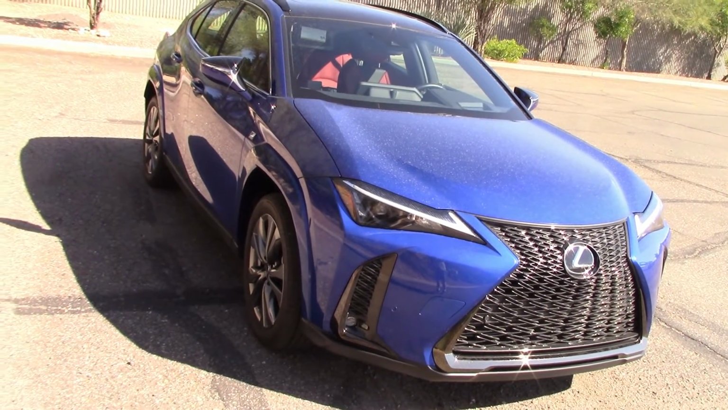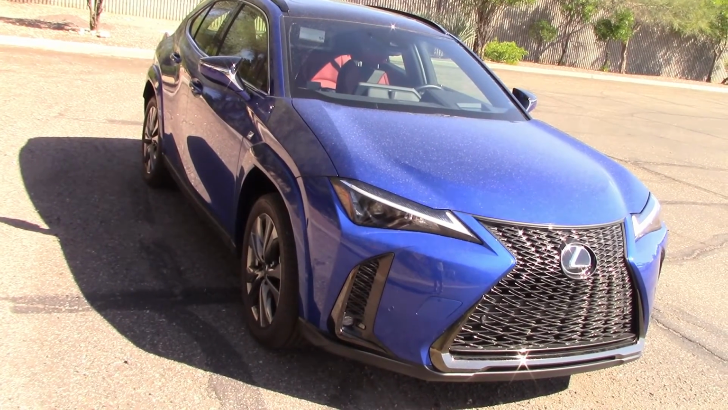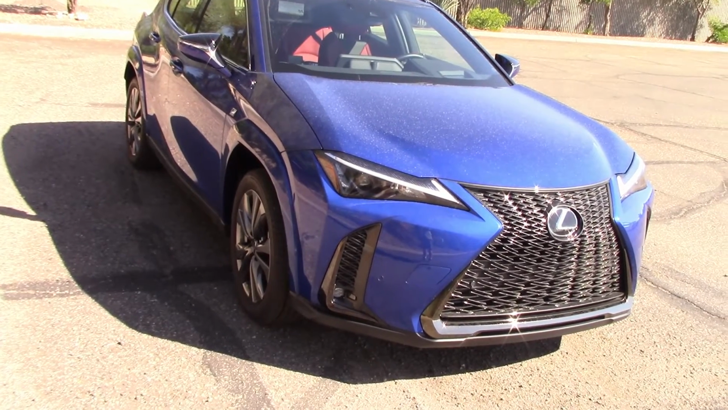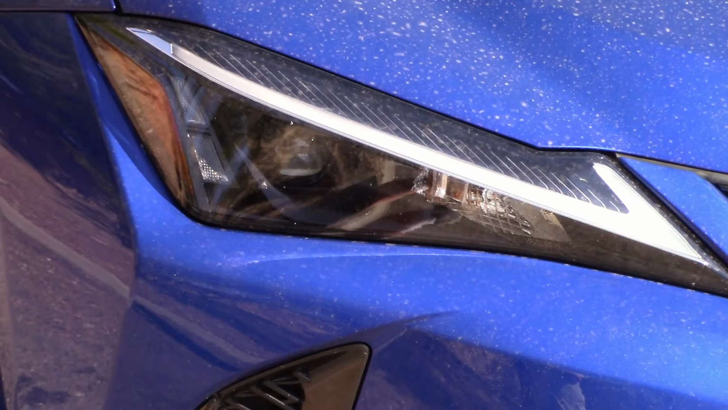Lexus sent us this nice UX 250 hybrid to drive. We already did a one-week video test on this and posted it on YouTube. If you missed that, we'll have a link for that at the end of this video. For this segment, we're just doing a headlight test and night drive only.